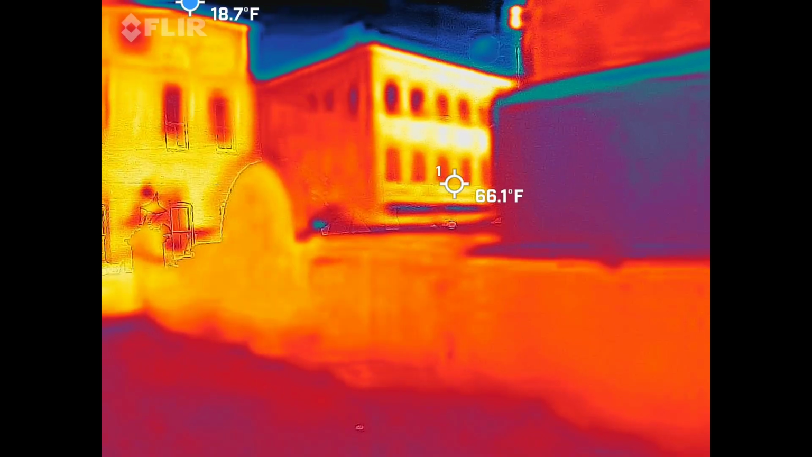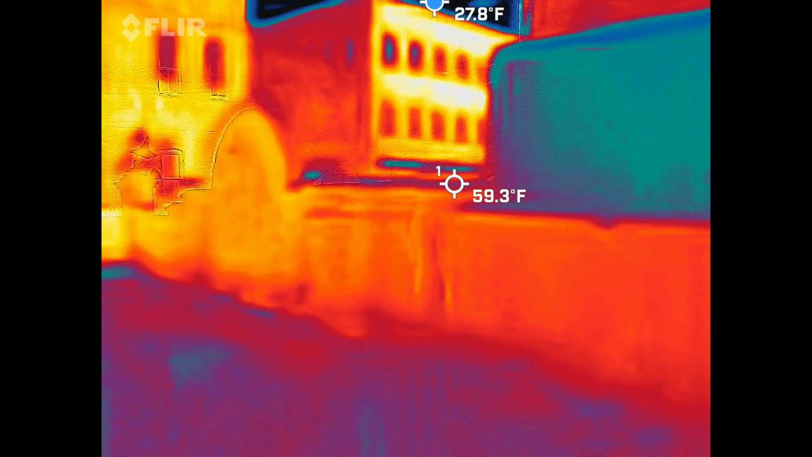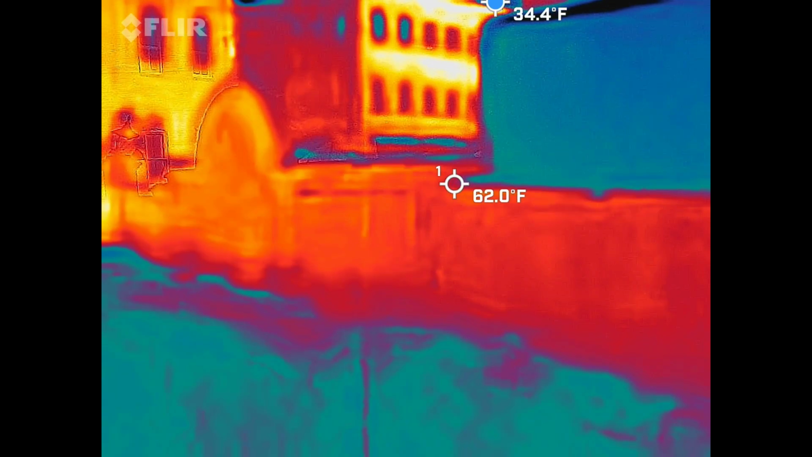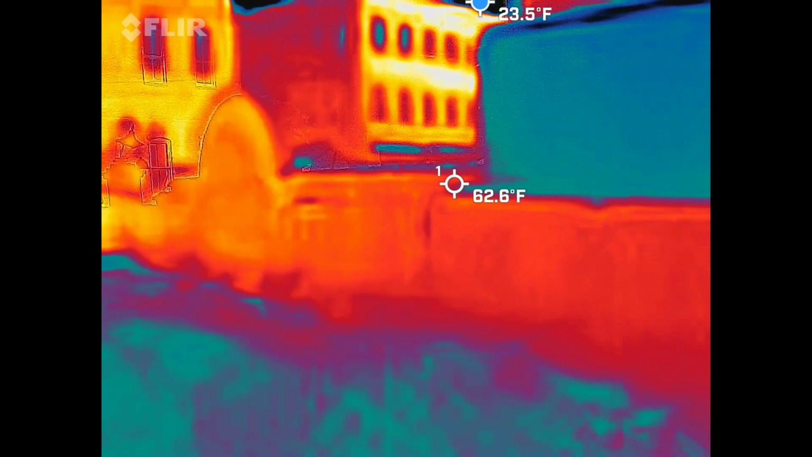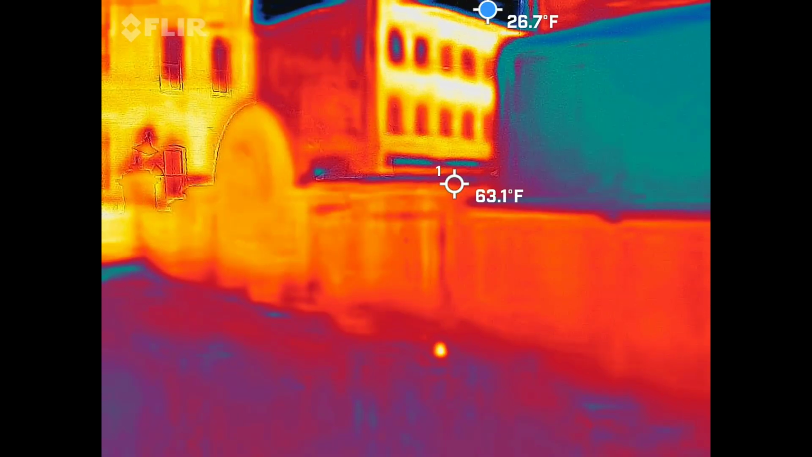Anything weird going on there? It's like where the blue dots jumping around at the top. It's like almost looks like someone was casting shadows from above, like these darker shadows that are on the street below where the blue dot is. But I don't know if that's just a function of the camera.